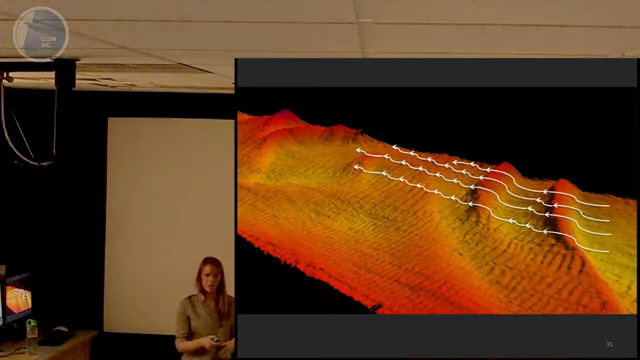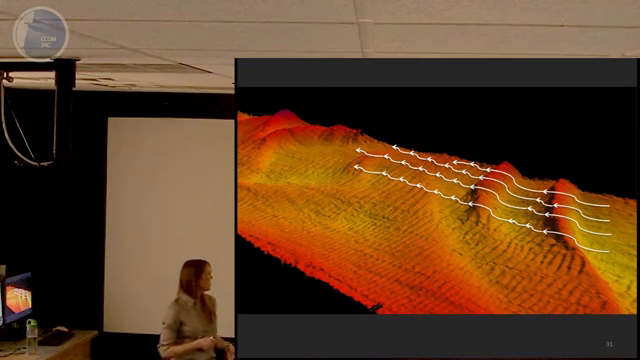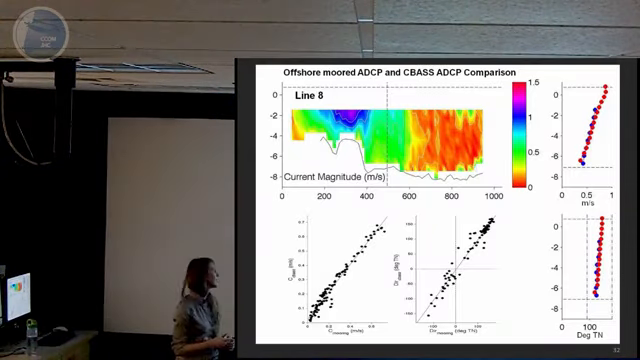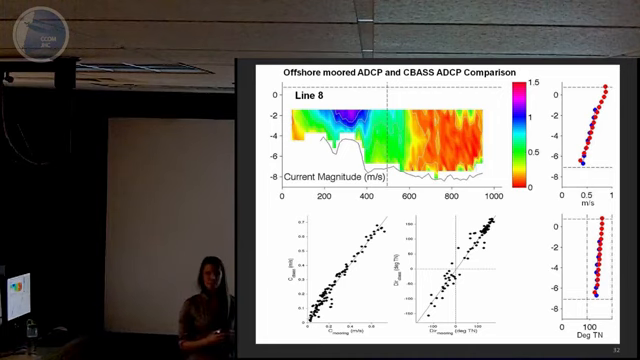So now that I've talked about bedforms and described both the sand dunes and the megaripples, now I want to move on to the currents and talk about the current observations that we saw. So before I do that, I need to convince you that the currents we measured from the sea bass system are accurate. So we did that by comparing the currents measured from the sea bass ADCP to those measured from the bottom-mounted ADCP.